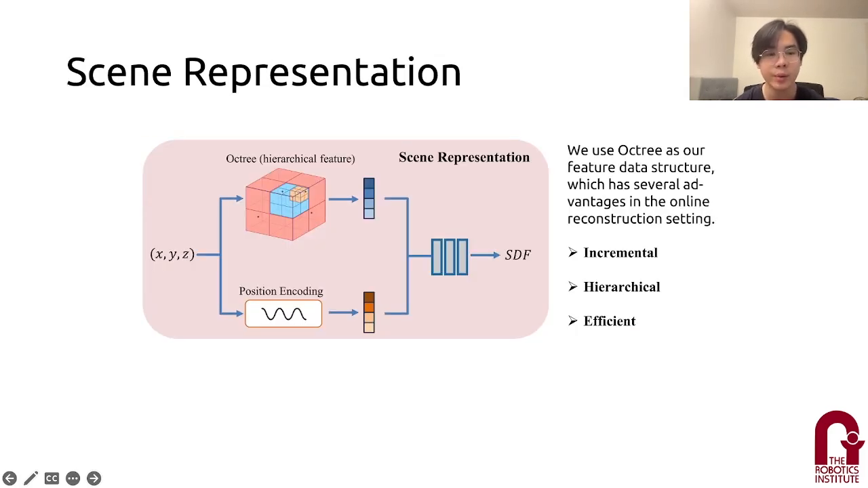And for our scene representation, which is exactly our neural SDF field, we input a coordinate XYZ and query the feature in the octree, and concatenate the position encoding together as an input to a small MLP to get the SDF value. The reason we use an octree is that in big scene reconstruction tasks, the data structure should be incremental and efficient, and also easy to implement.